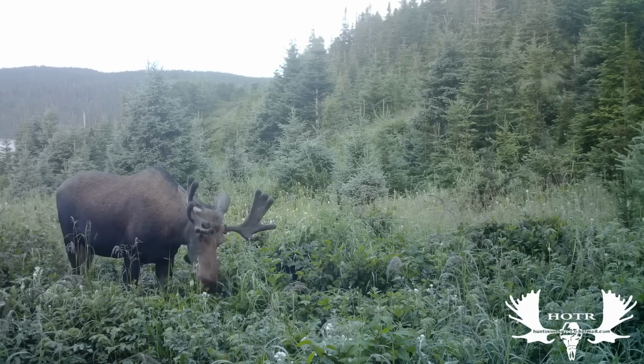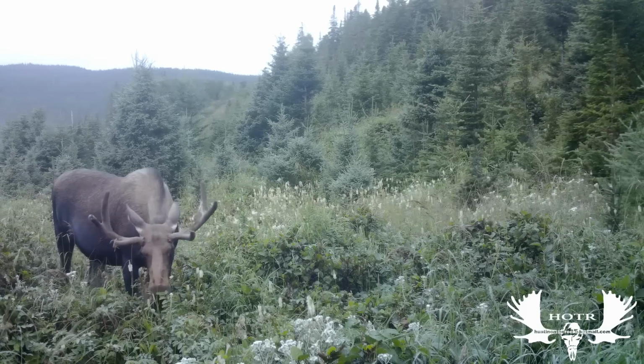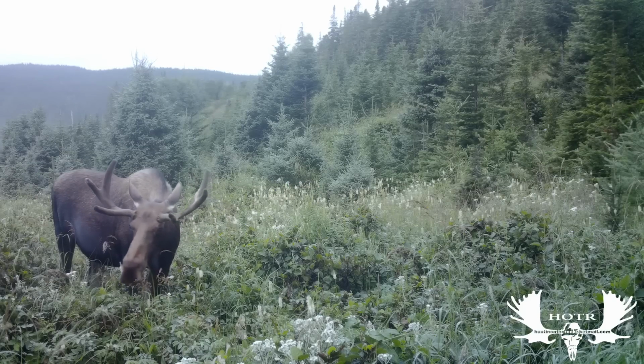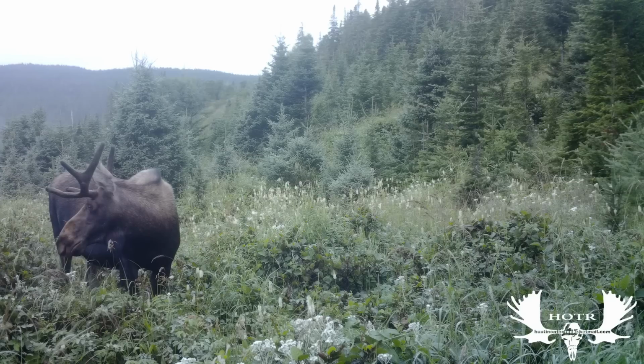It kind of looks like the moose are picking out the small tender alders from among the grass and enjoying a good meal on the alders, I guess.